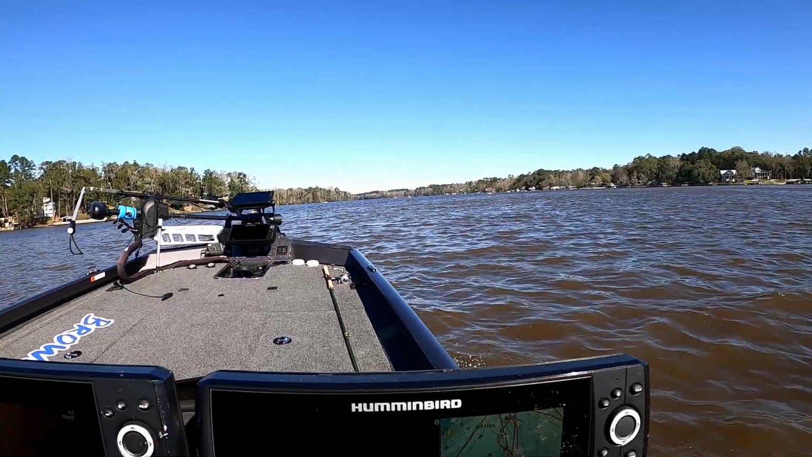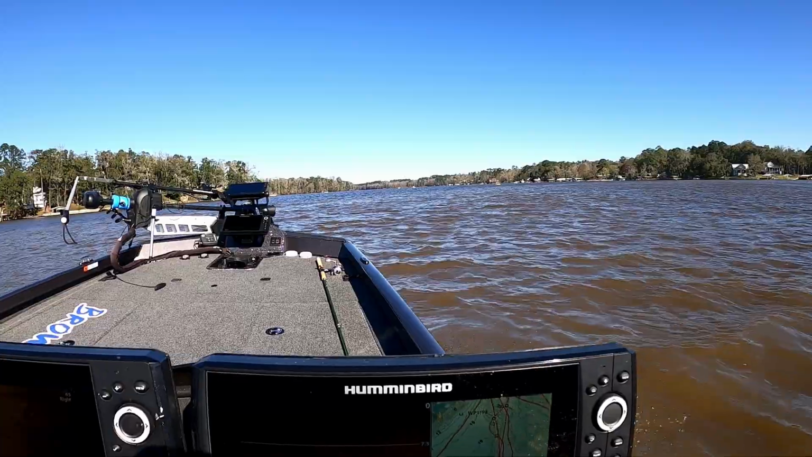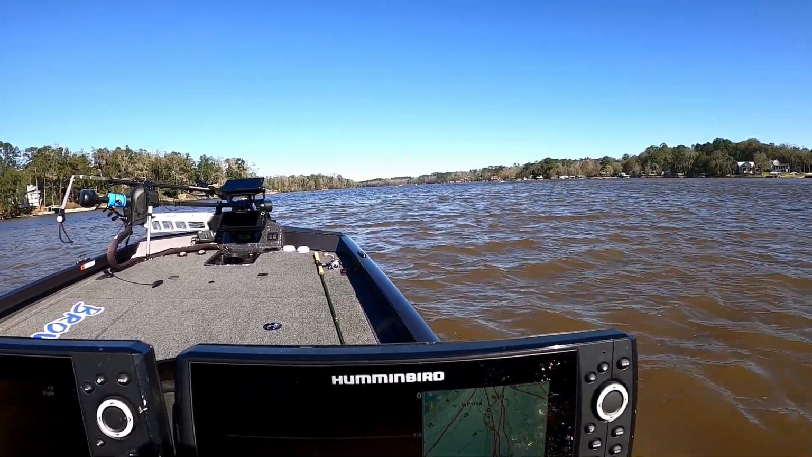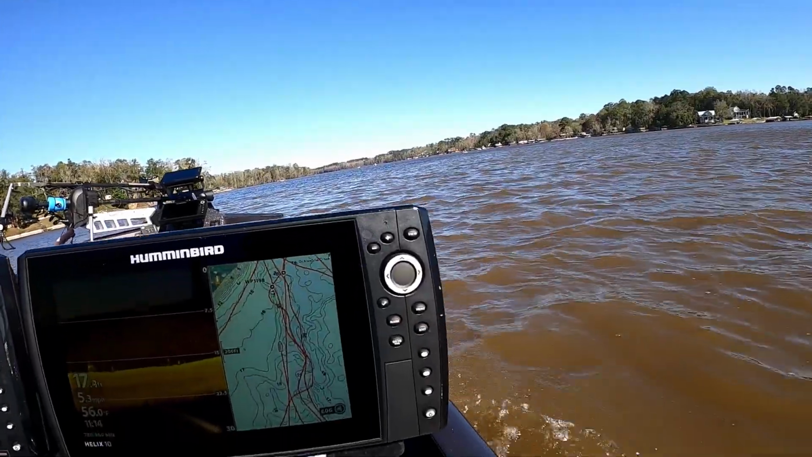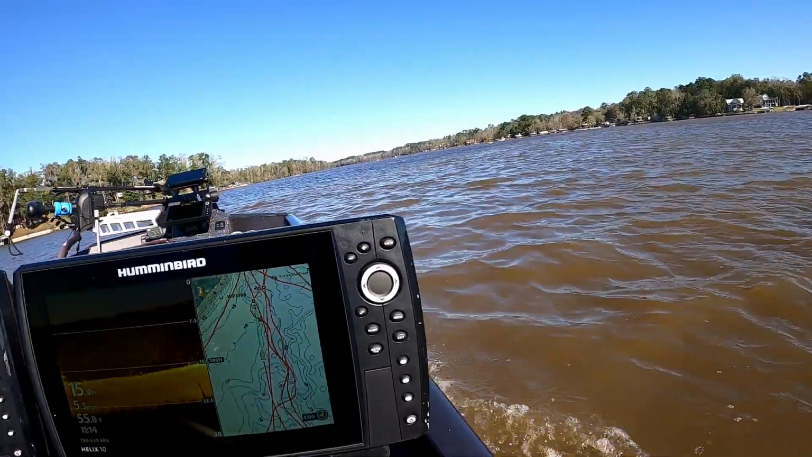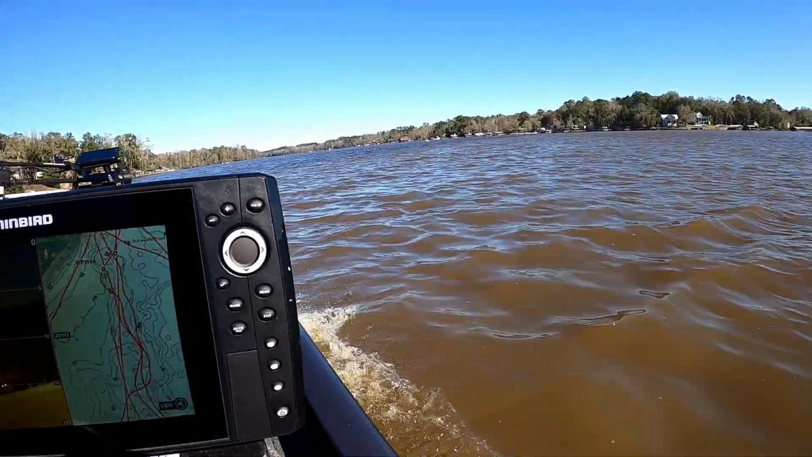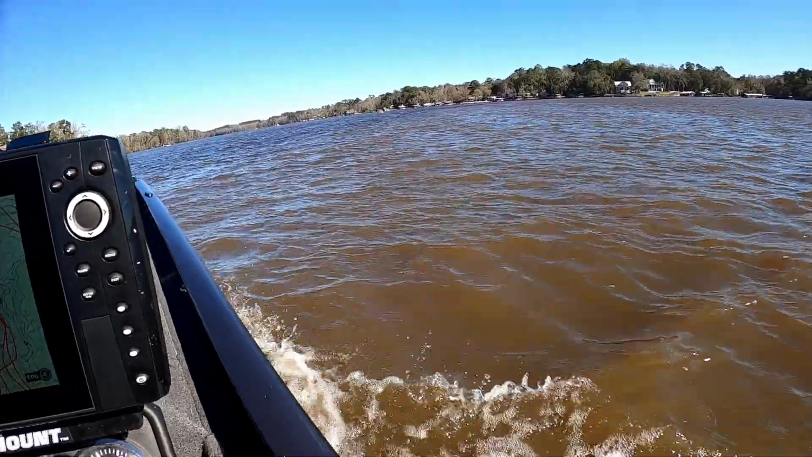Just about to it. See if I can stop right on it. Can you guys see that? You see the change in the color of the water?